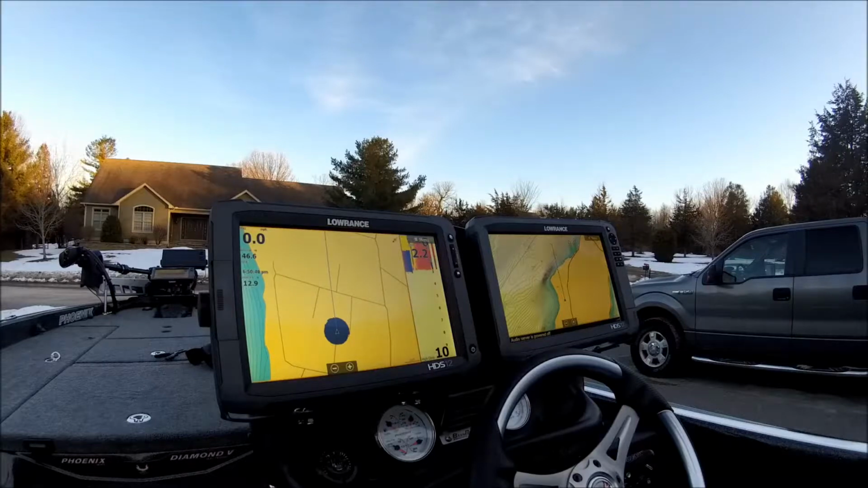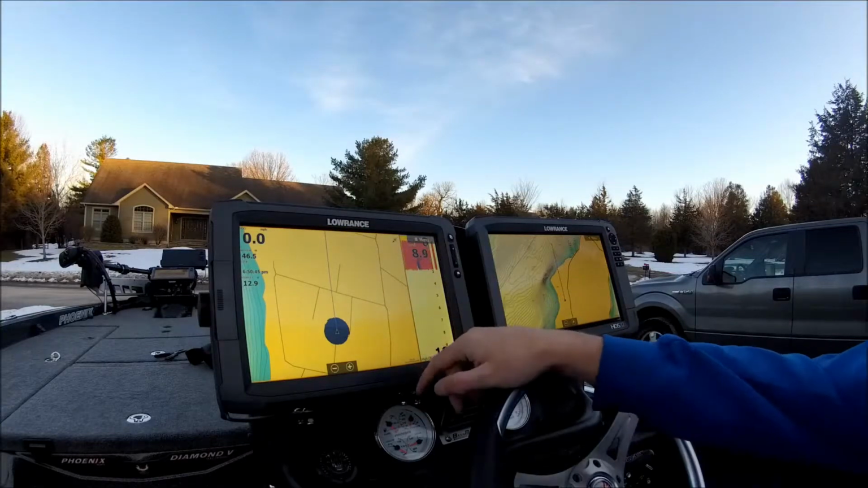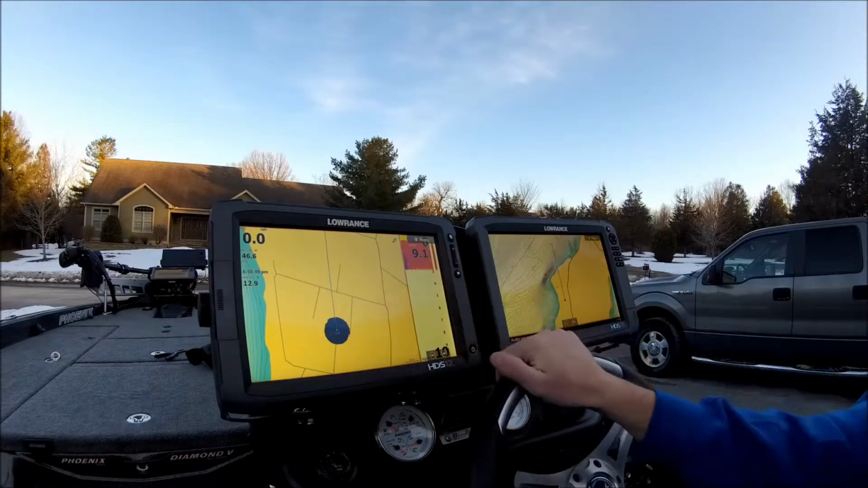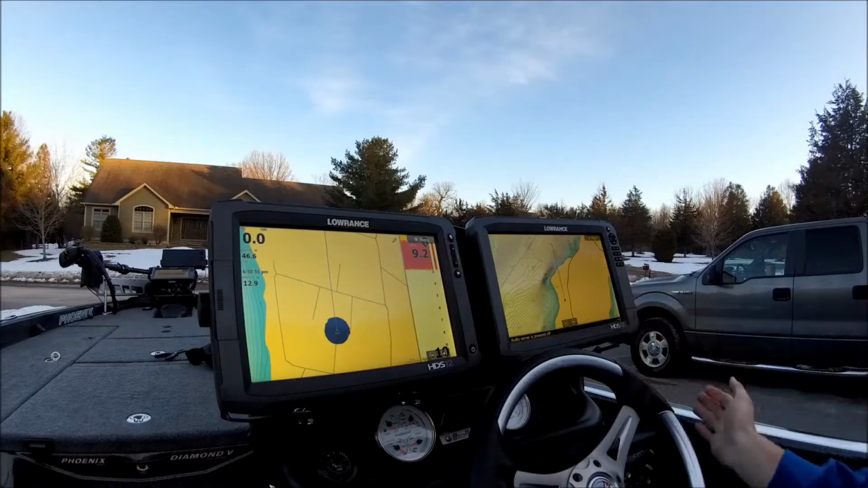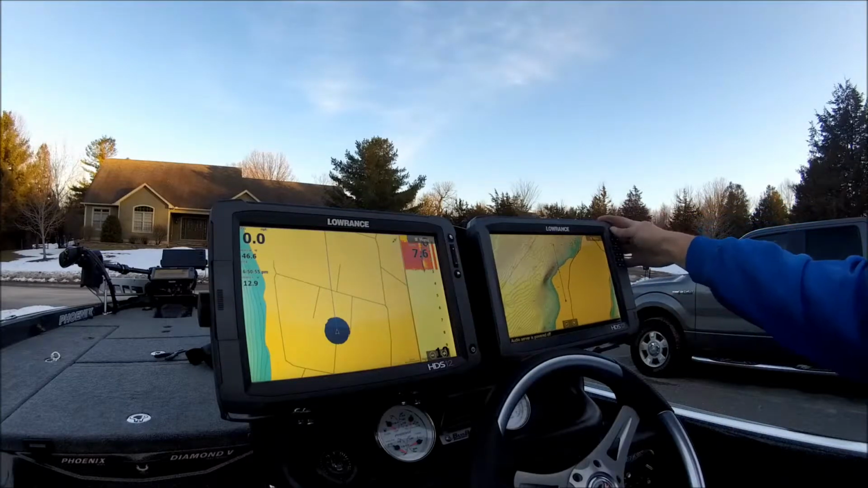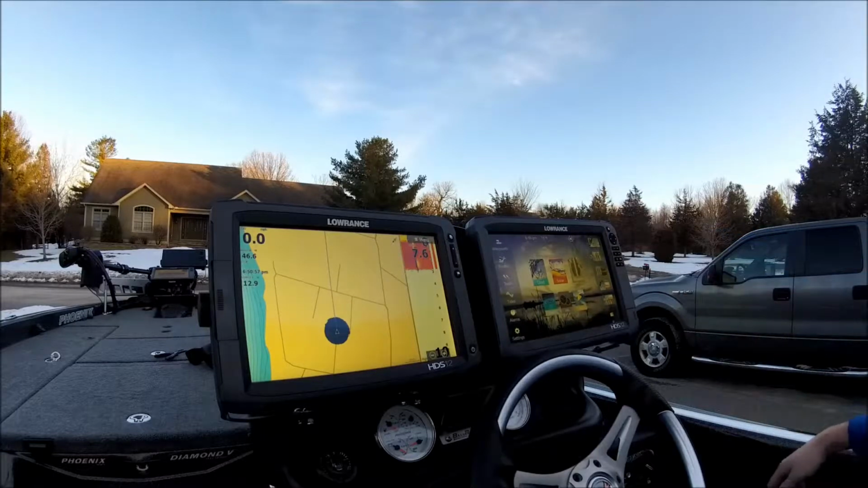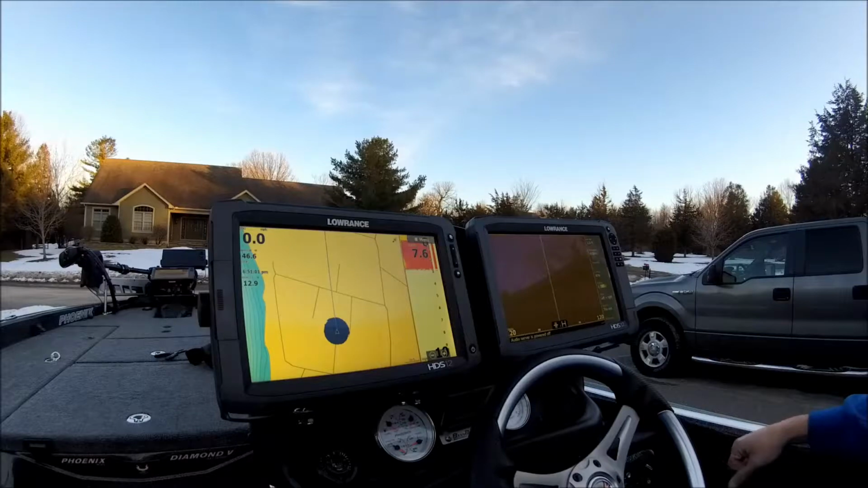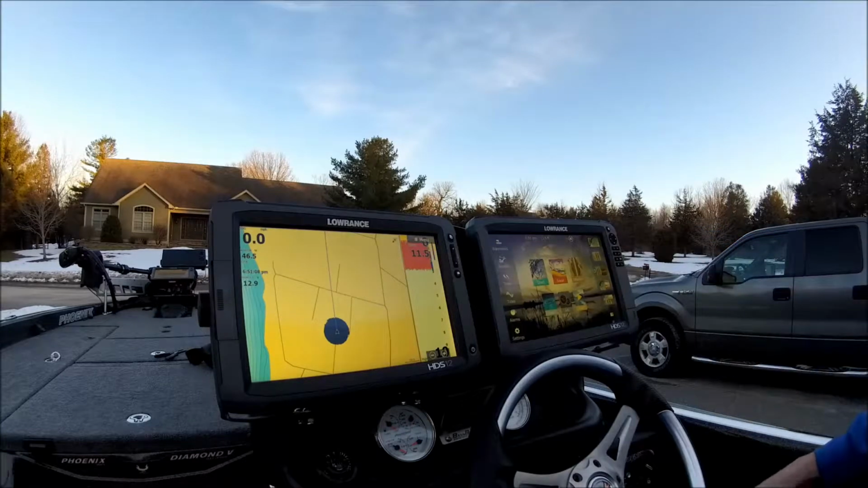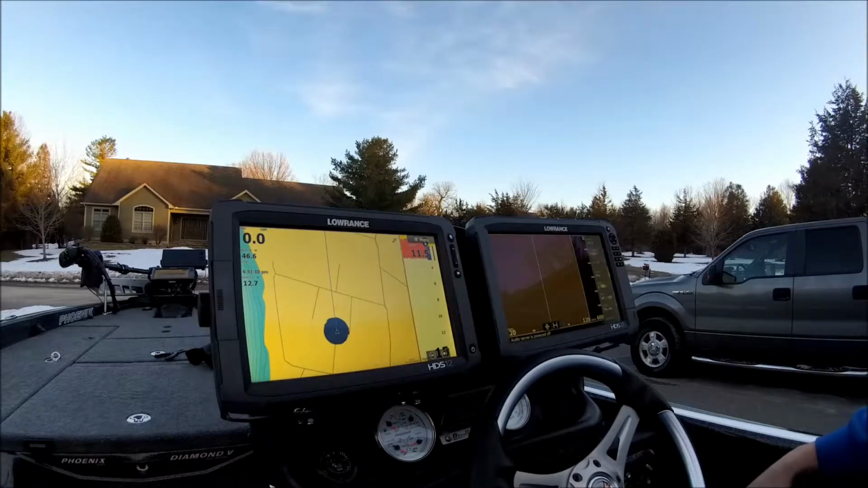Okay, so this is how I like to set up my screens when I'm running around the lake. I'll have my Gen 2 unit with a map zoomed in pretty tight, along with 2D sonar, and then I'll have the Gen 3 unit with a giant map zoomed way out. When I get off plane, I'll slap that pages button twice, and it'll bring me to full side scan. Every once in a while I might run side scan and down scan at the same time.